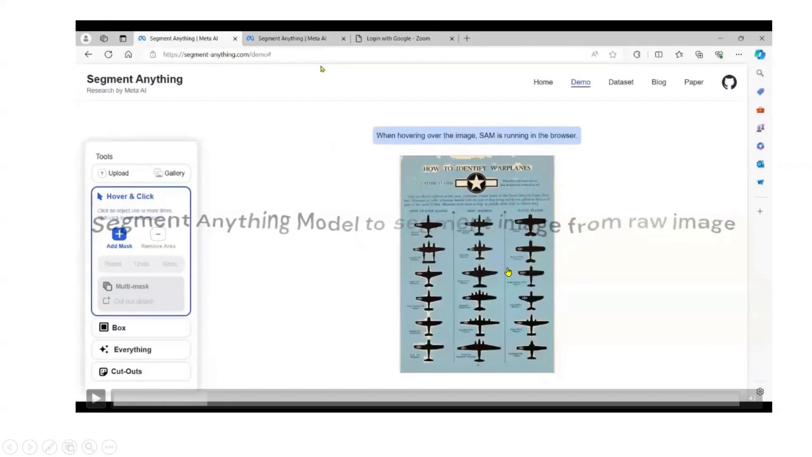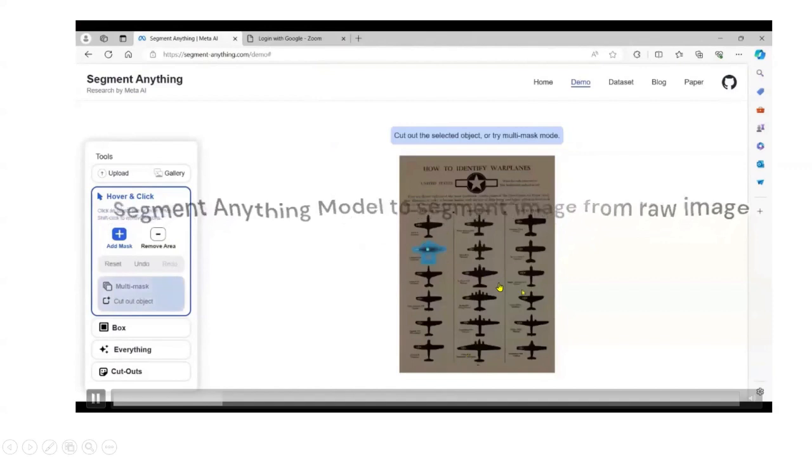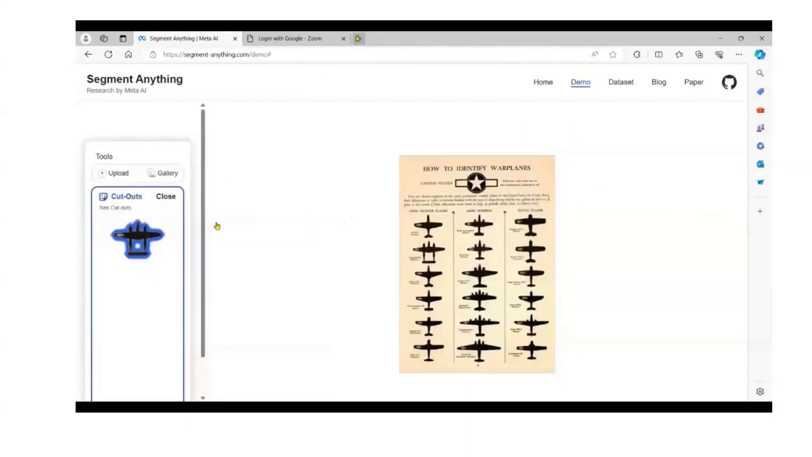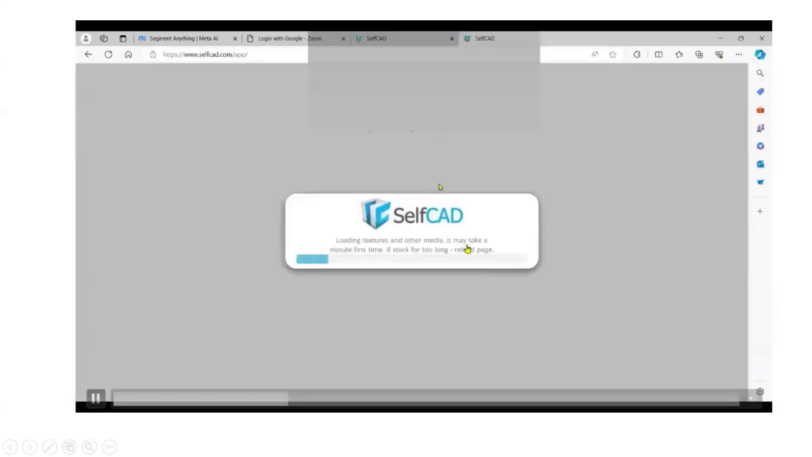Here I have chosen the warplane. Why silhouette images? Because SolidCAD will accept only silhouette images. That's why I chose this. So here we are using the prompt. Once I got the images, then SolidCAD.